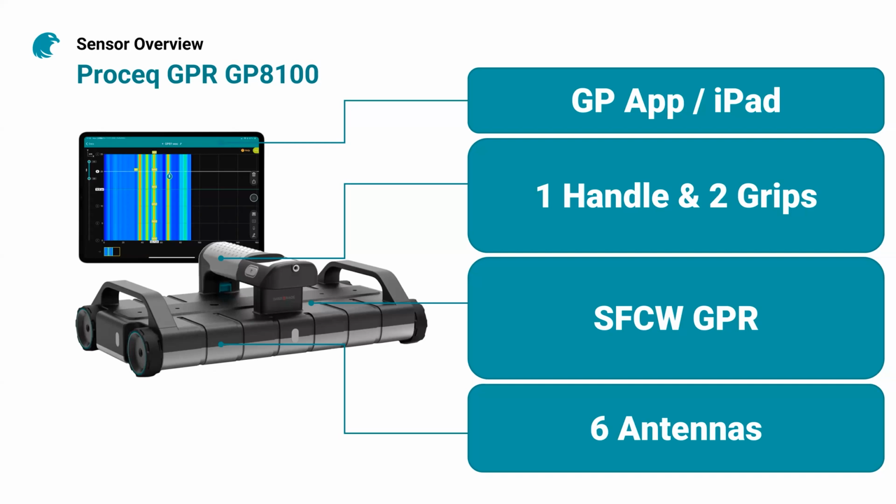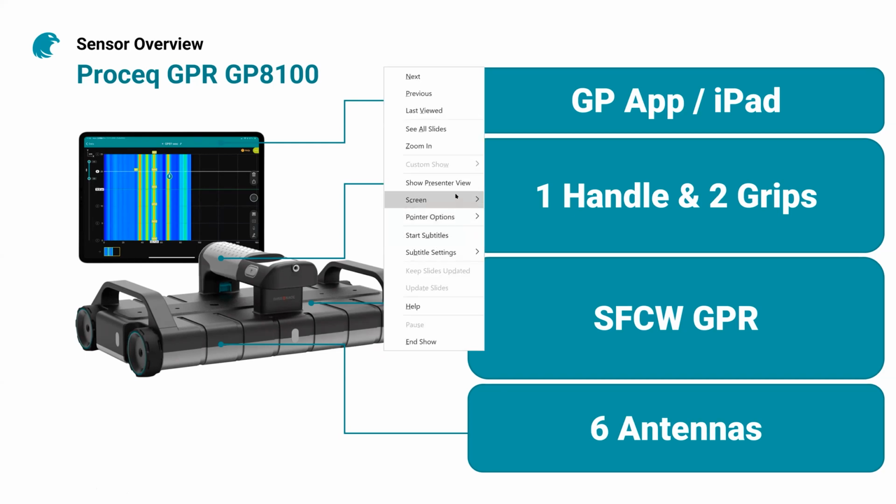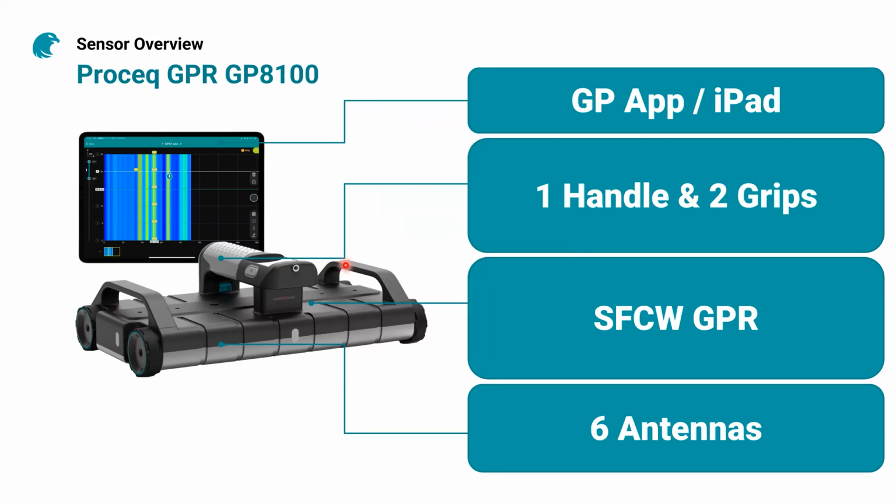Let's say a bit about the unit and how it works, how it connects to the world. So let me highlight a few parts of the screen. This is the sensor. This is the basic hardware, the ground penetrating radar, with 6 different antennas located side by side, each next to the other. And this sensor communicates with an iPad that runs the GP software. As you can see, the sensor has a main handle over here in the center and 2 grips on the sides.